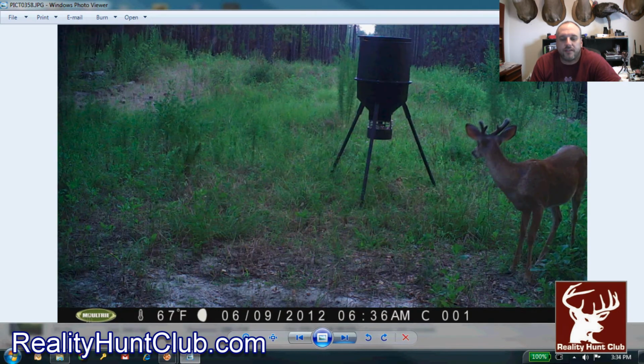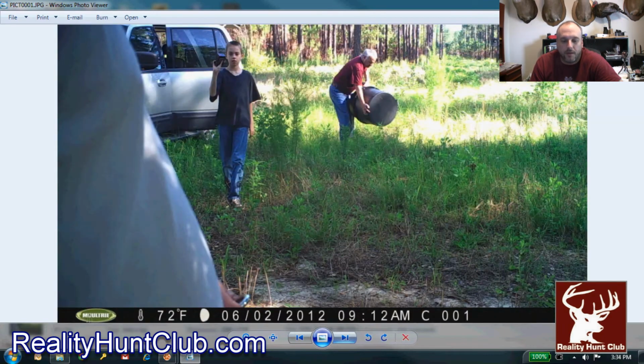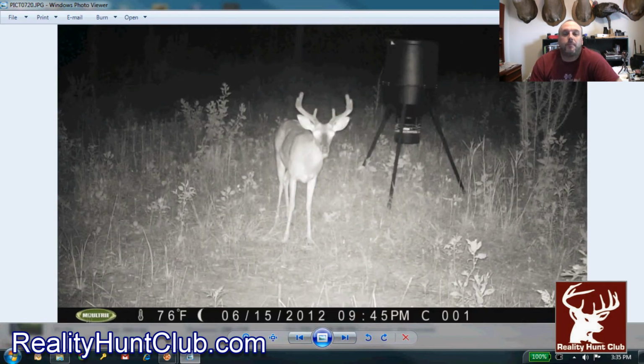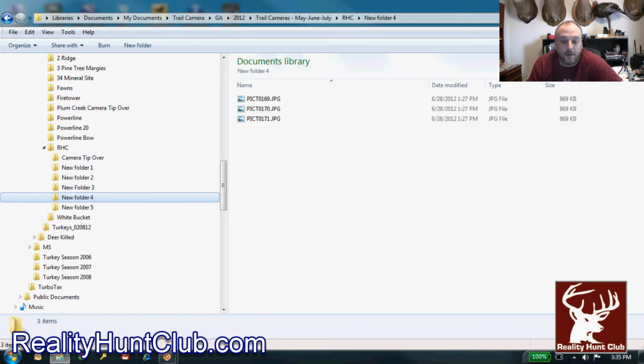We have a tendency not to see our 4.5s up until, that's a good picture of them right there, up until about 15th of August, 1st of September. They just seem to stay away from the cameras. We just don't have a lot of luck from year to year.